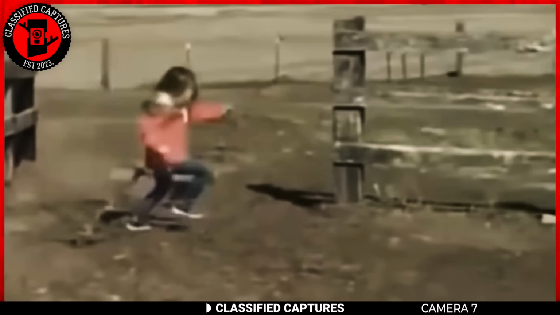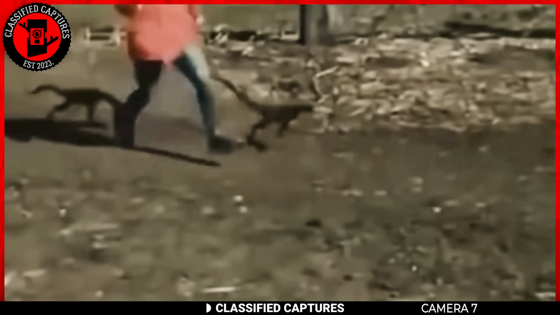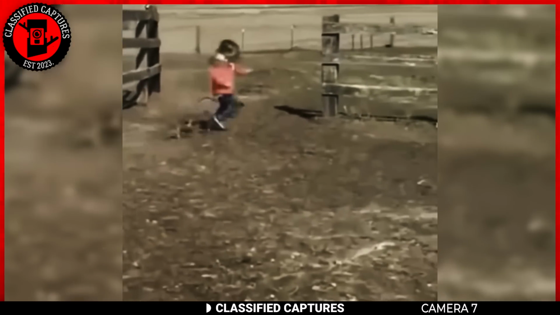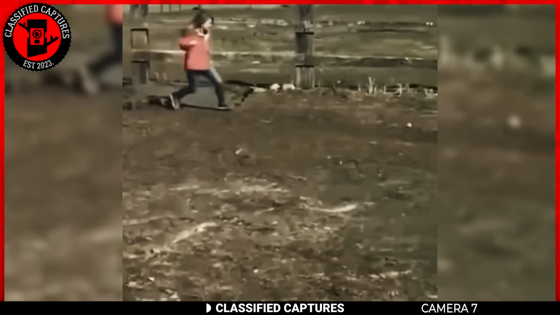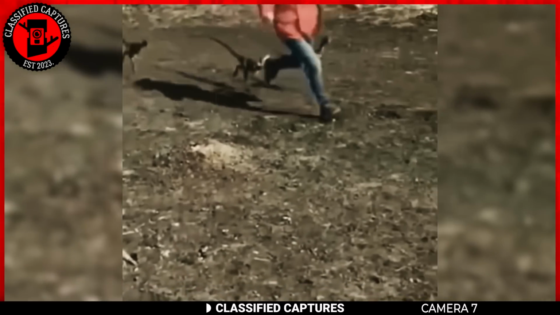So here we are, caught between awe and a healthy dose of caution. What's your take on this mini dino spectacle? Are we witnessing the dawn of a dino era, or is this just a quirky moment in the annals of farmland adventures?